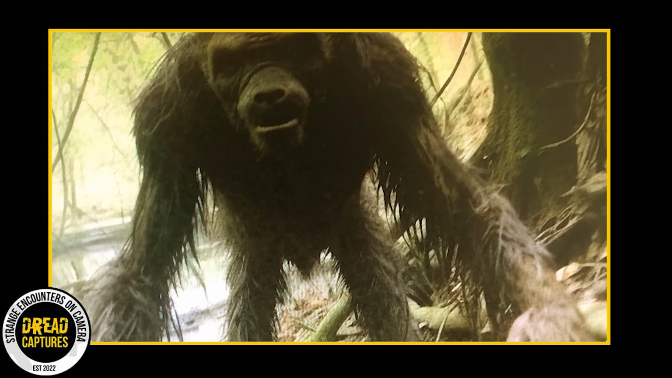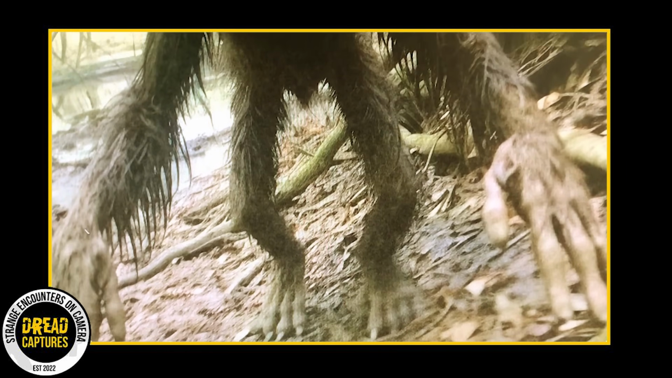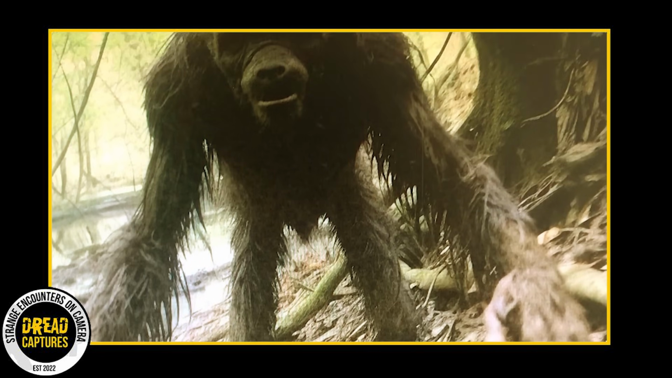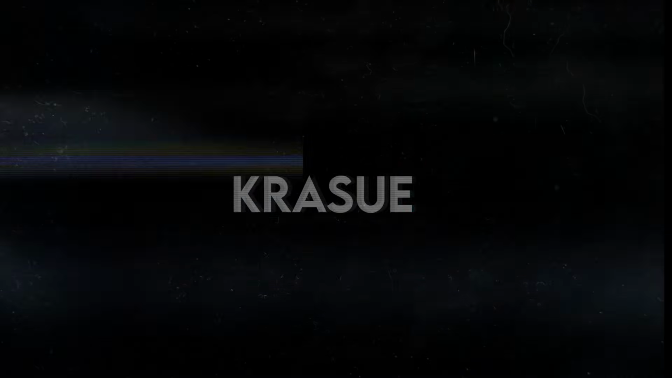What do you guys think? Can anyone place what this animal might be? If you've come across something similar or have any insights, please share in the comments. For me, I am lost as to what this could be.